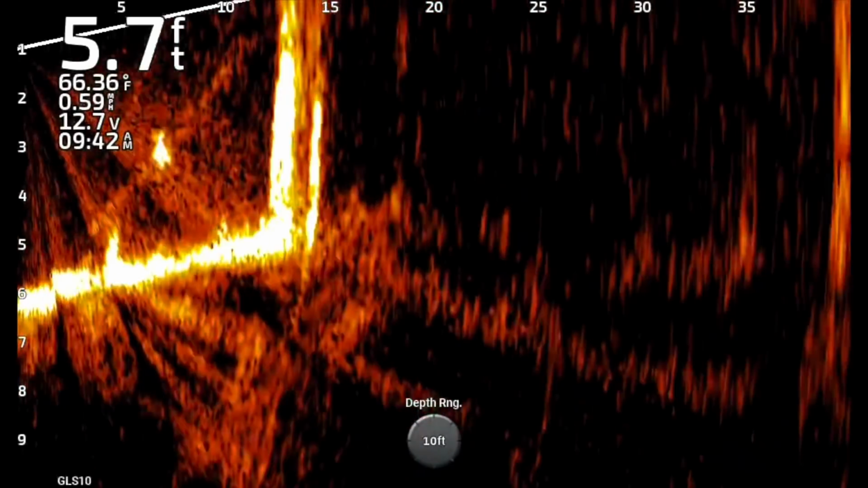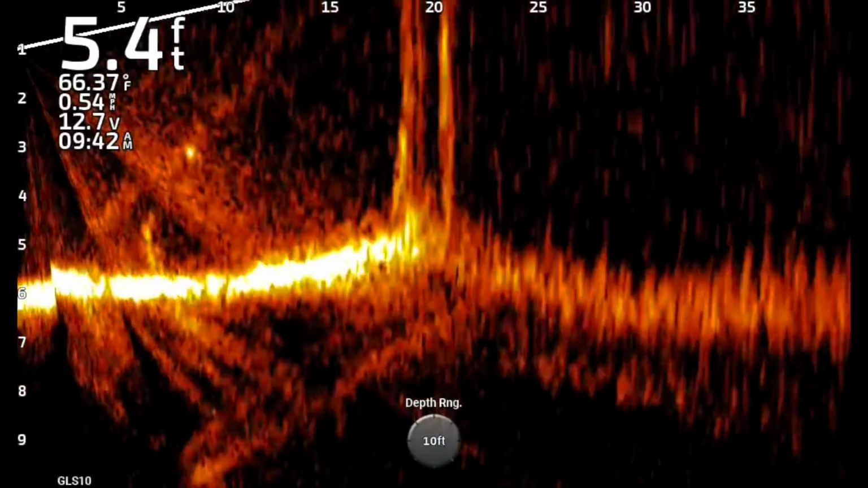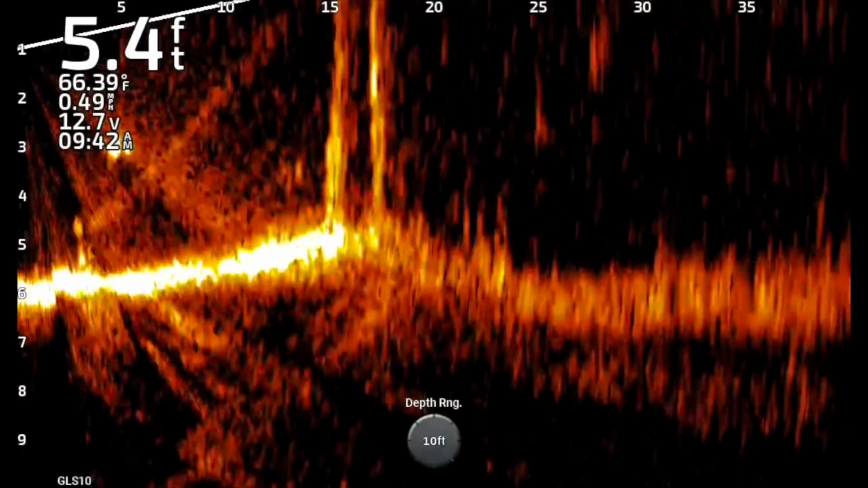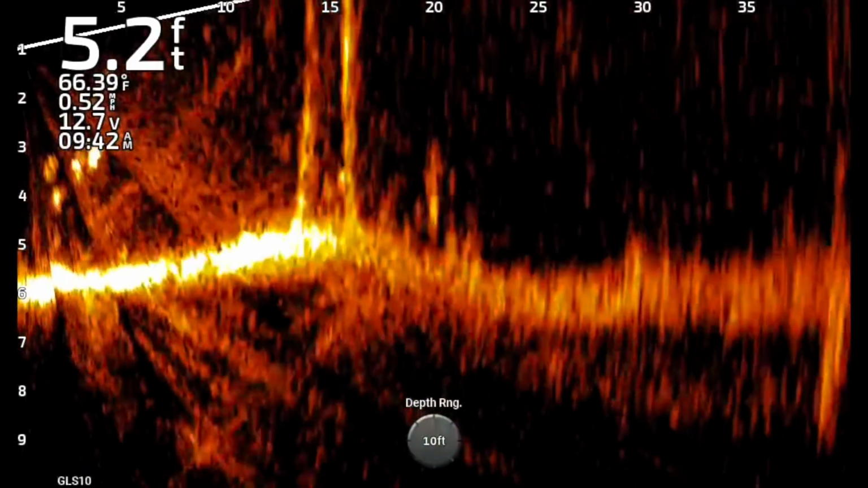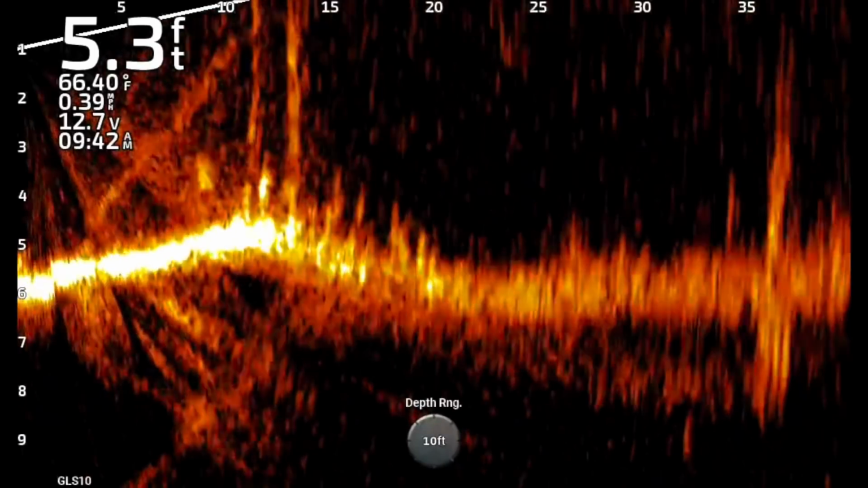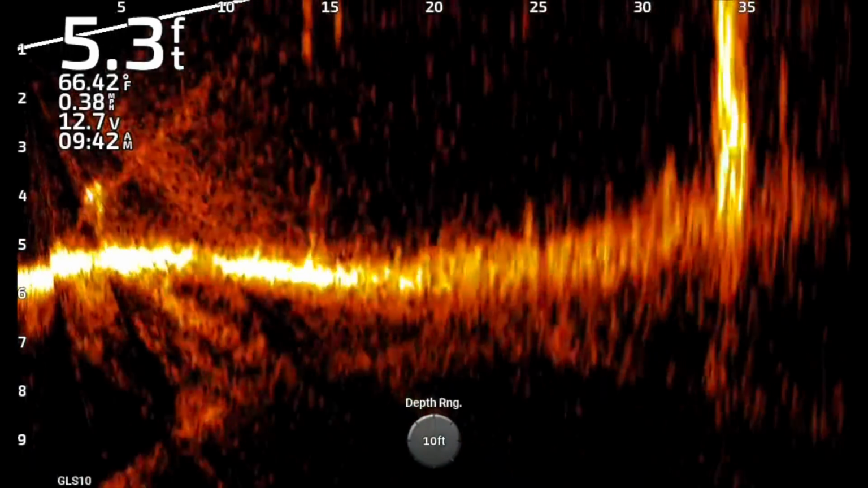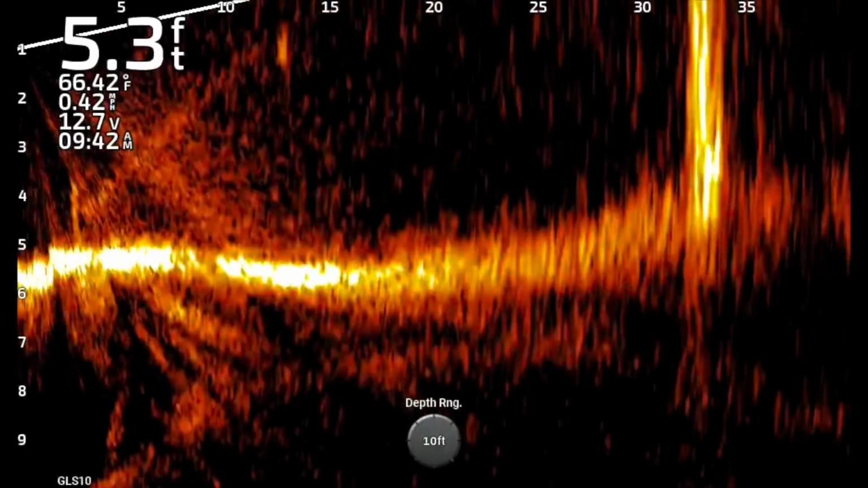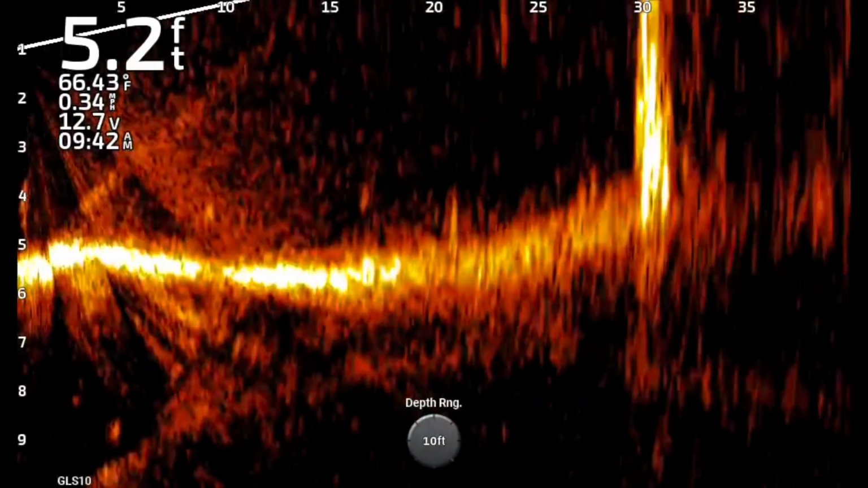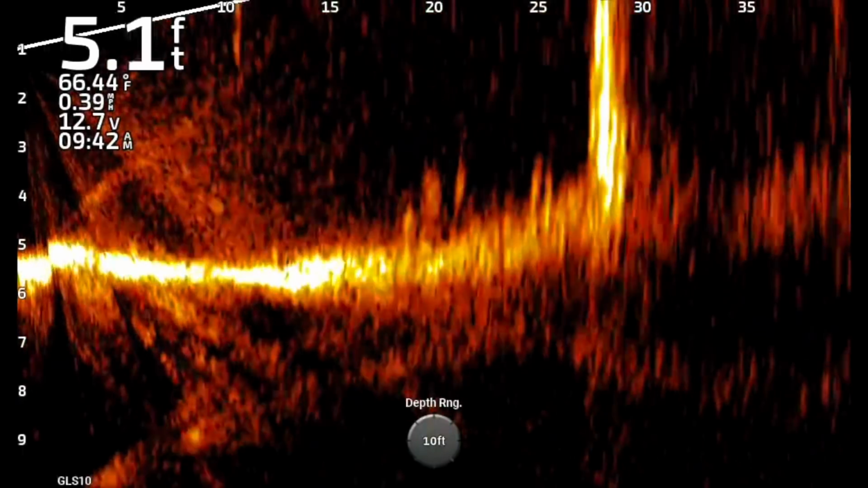I was fishing in about anywhere from 4 to 6 foot of water. This is where Ghost Tree shows up very badly. My settings were low noise reduction, Ghost Tree off, TVG low, 68% gain, and I was using 10 foot depth. I tried 12 and 13 and 14, and in this very, very shallow water, it didn't make quite a bit of difference. But here's what I'm going to show you.